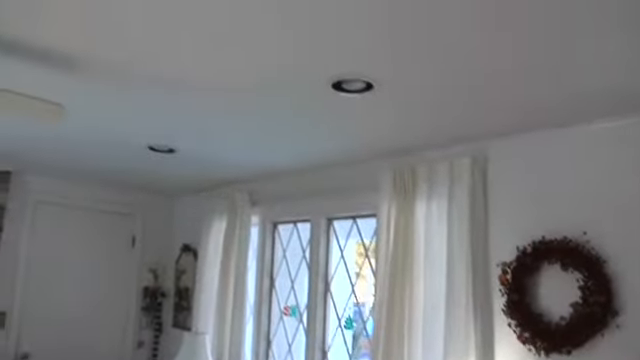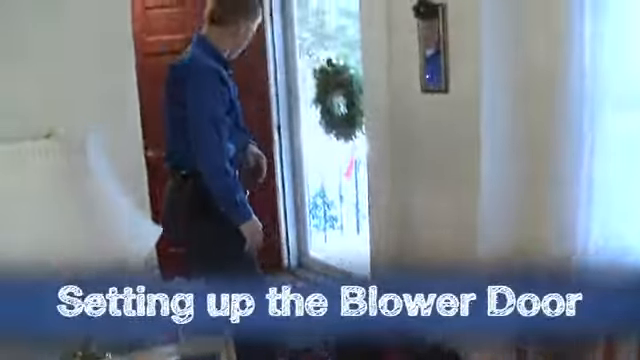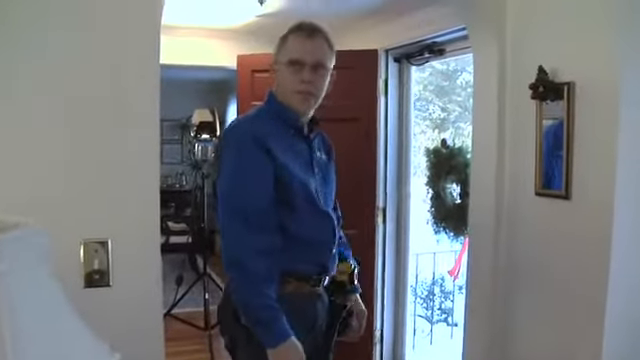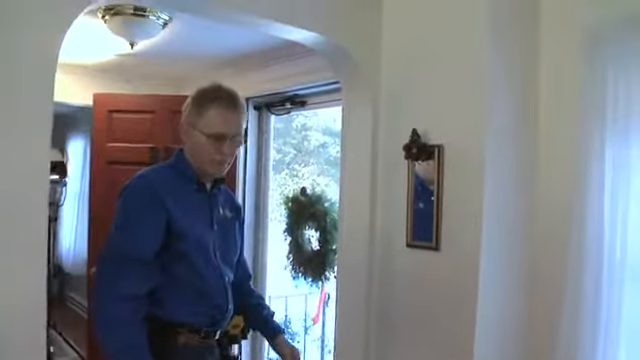We also have a number of recessed lights in this room. Just from past experience, we know that that's a source of air infiltration. Mm-hmm. They don't show a whole lot of leakage right now without the blower door on, but we'll come back to those with the blower door on, and I would suspect that we're going to feel a lot of cold air infiltration from those. So we're going to set up the blower door, and we usually try to find a central exterior door to the building so that we're going to draw evenly from the building.